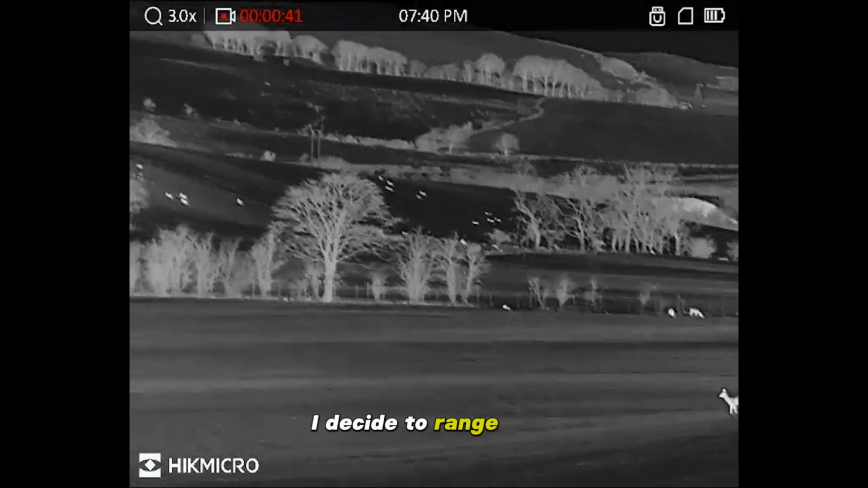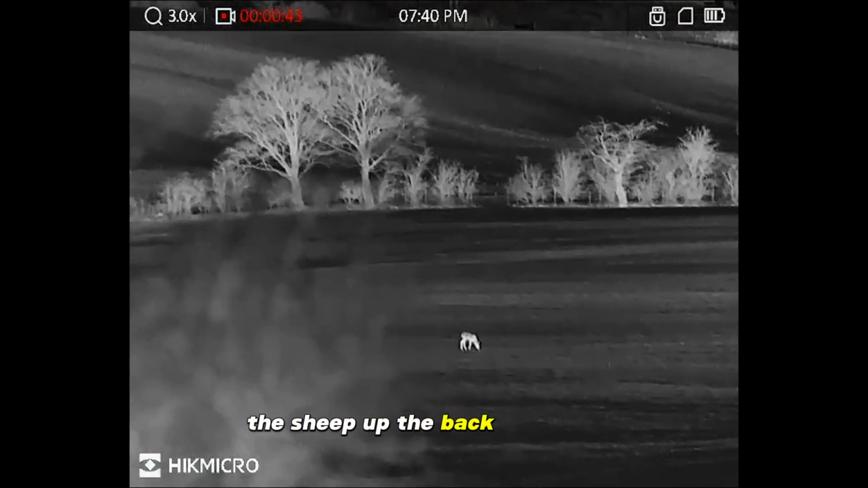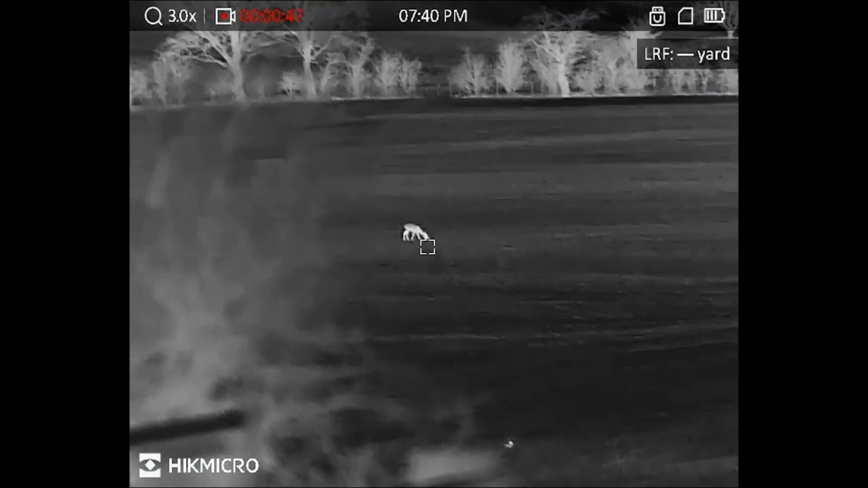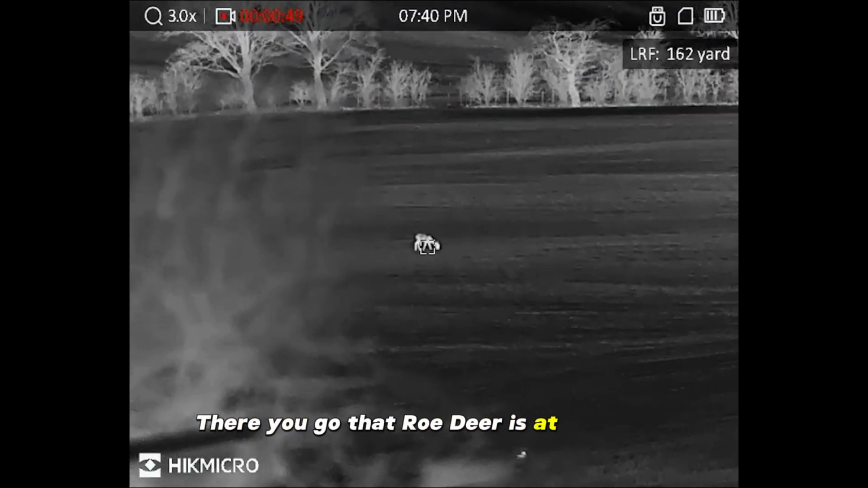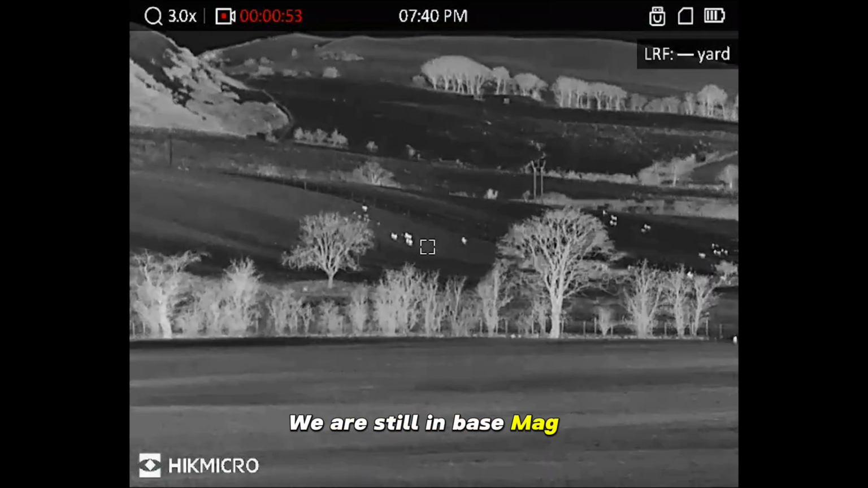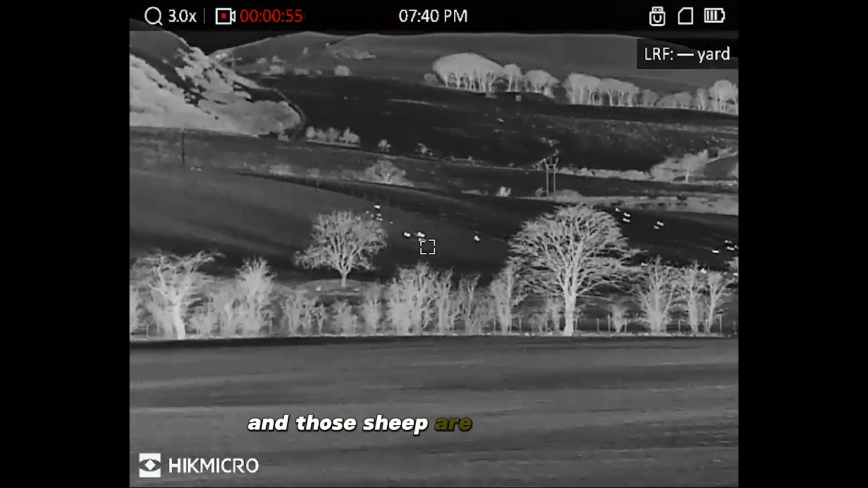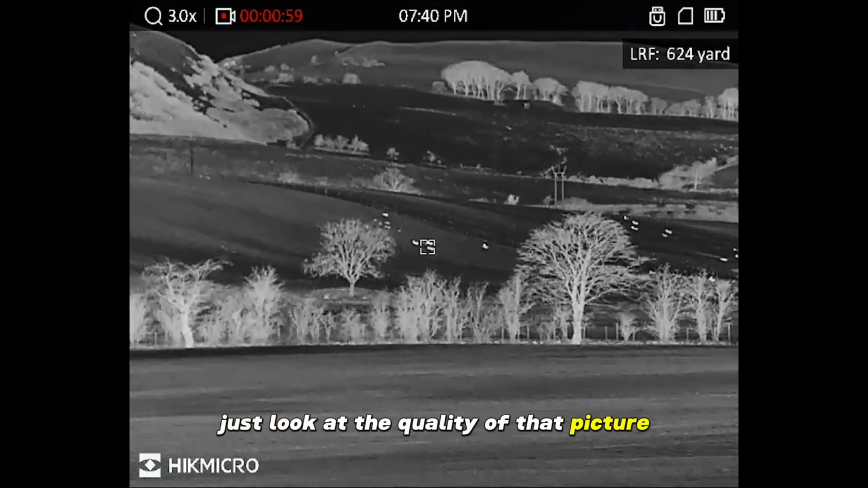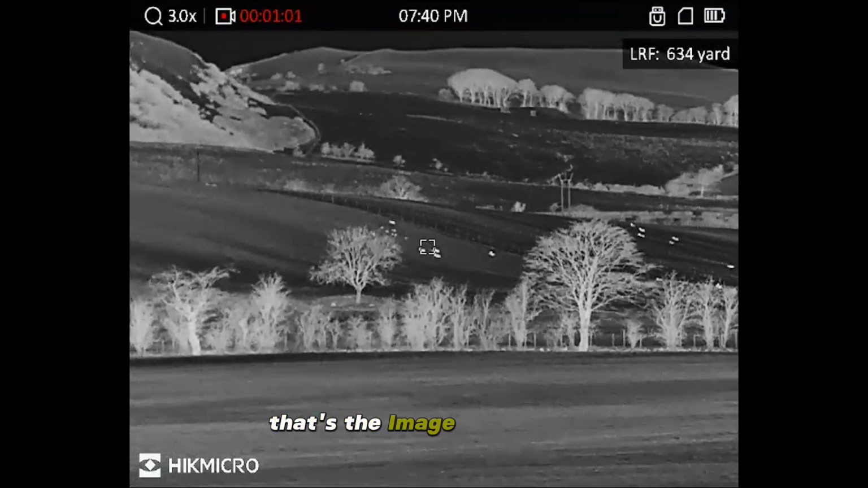I decide to range find the sheep up the back eventually. There you go, that roe deer's at 162 yards. We're still in base mag 3. And those sheep are at 624 yards. Just look at the quality of that picture. That's the Image Pro function.